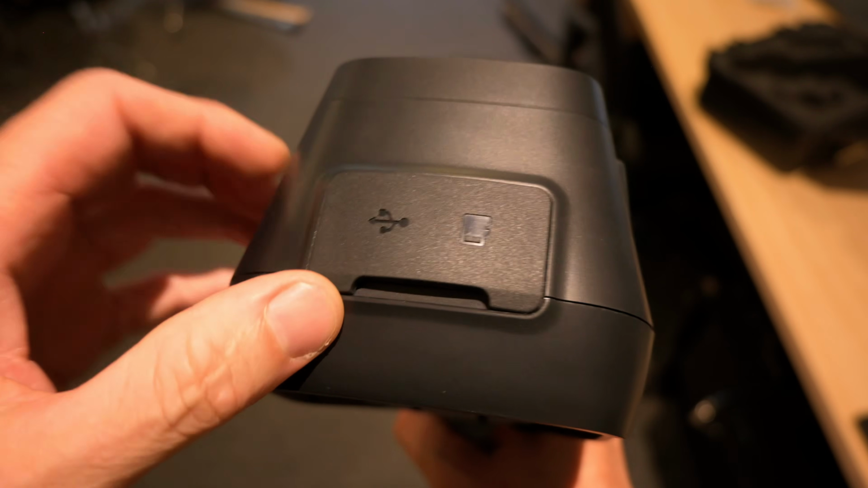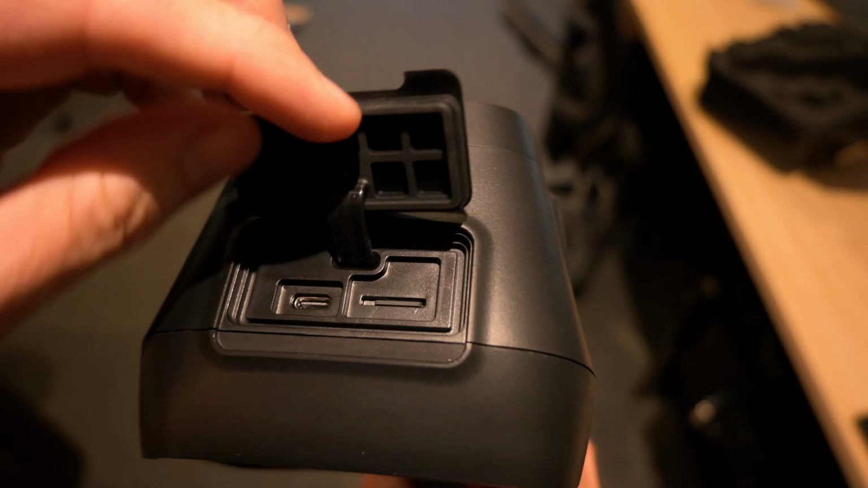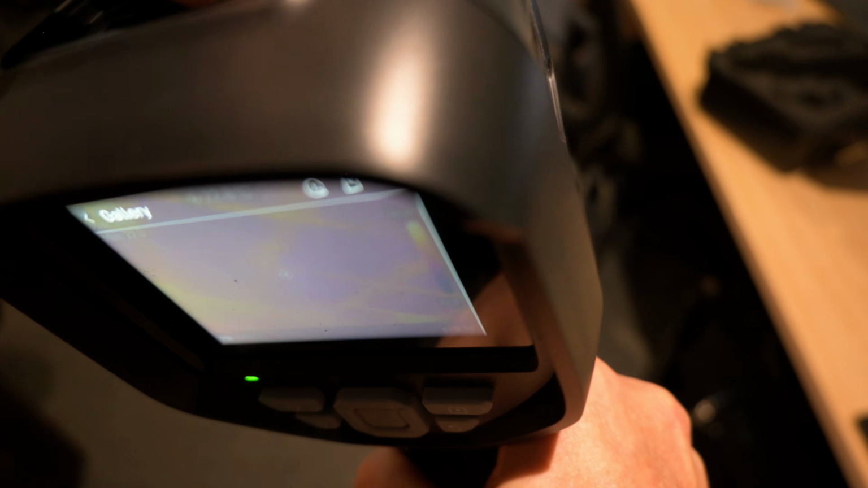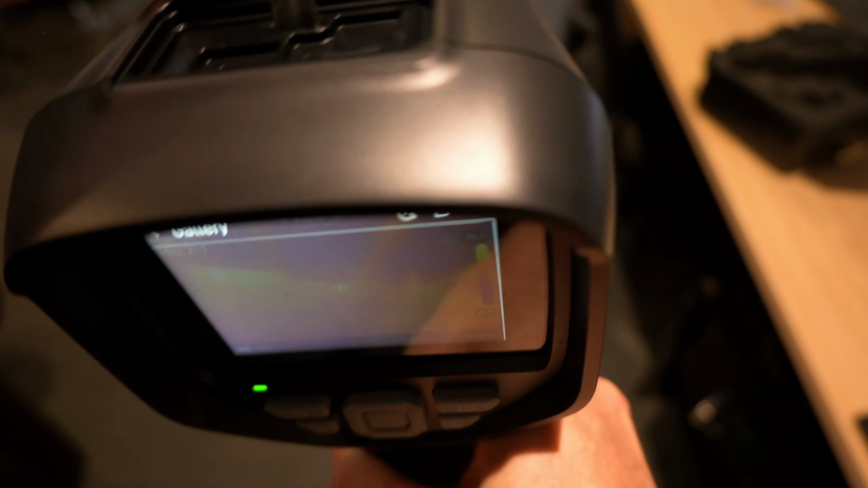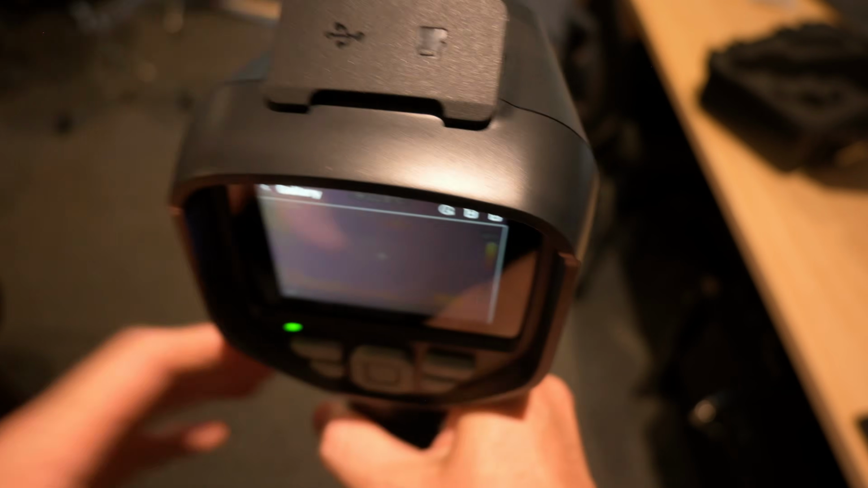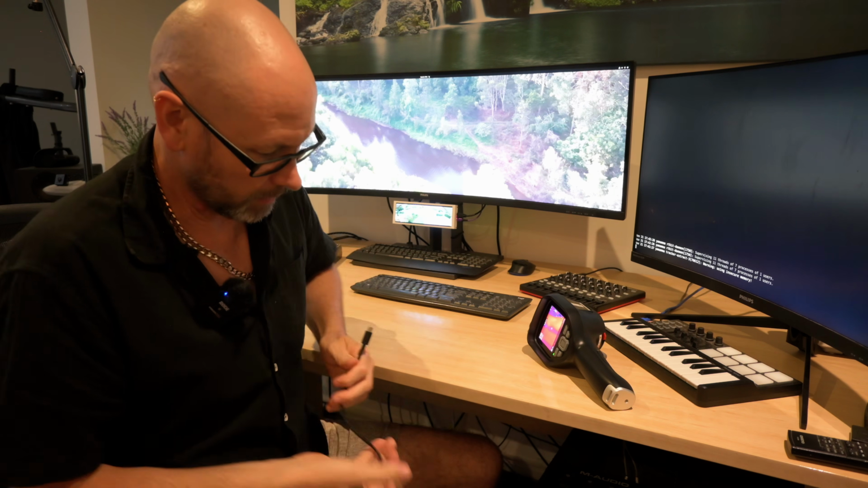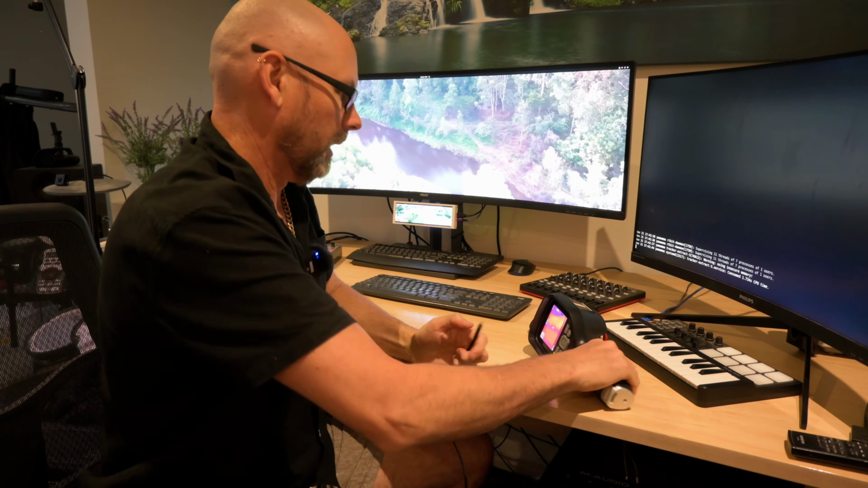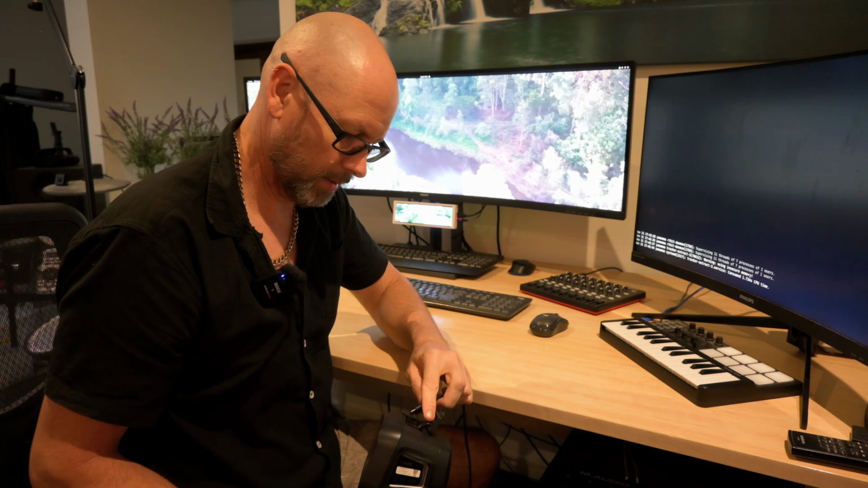Now, I've just found the slot up here. So there's USB and an SD card slot. Actually, it's got one in. 32 gig. Okay, it came with a card. Name another product that actually comes with a card. Anyway, I'm going to plug it into the computer and see what this USB port does. Right, what I'll do is plug it into the computer, obviously a Linux computer because that's all I use, and see what comes up.